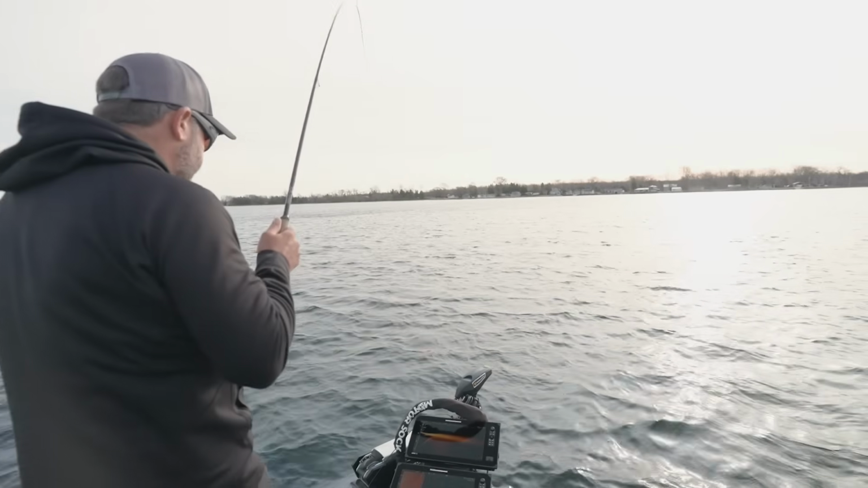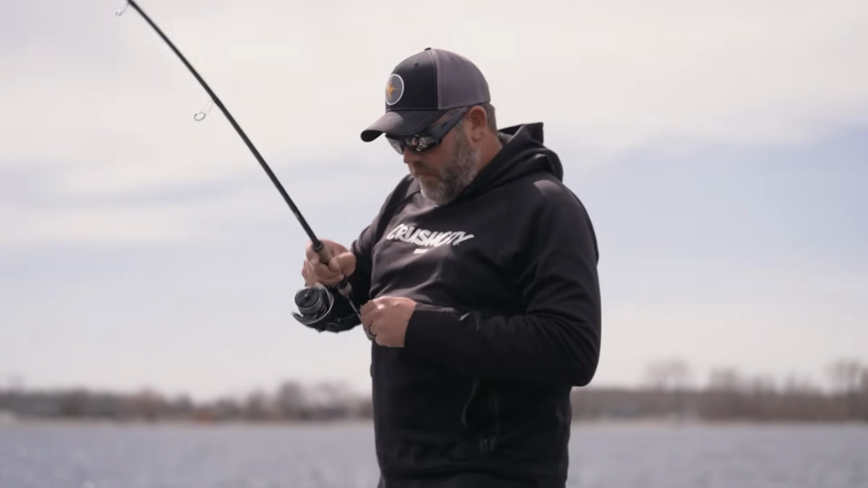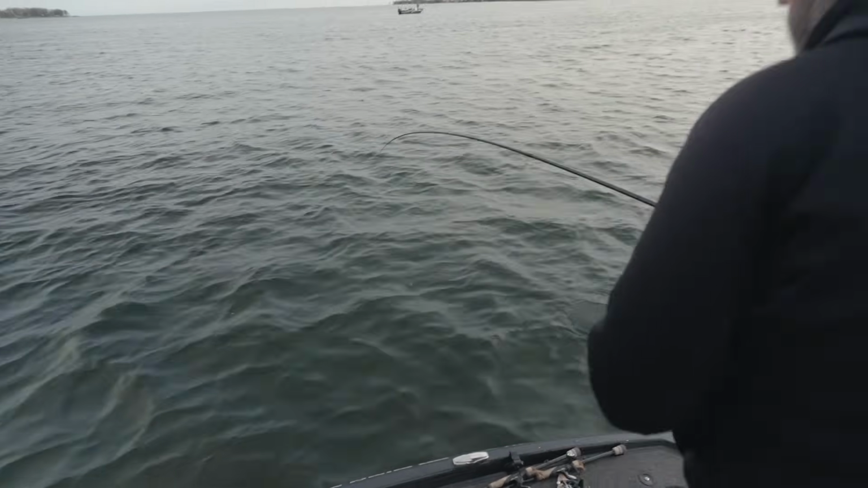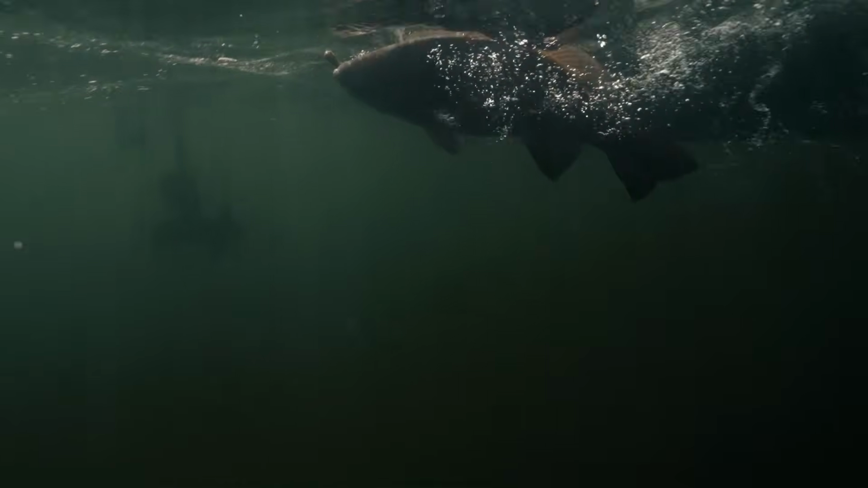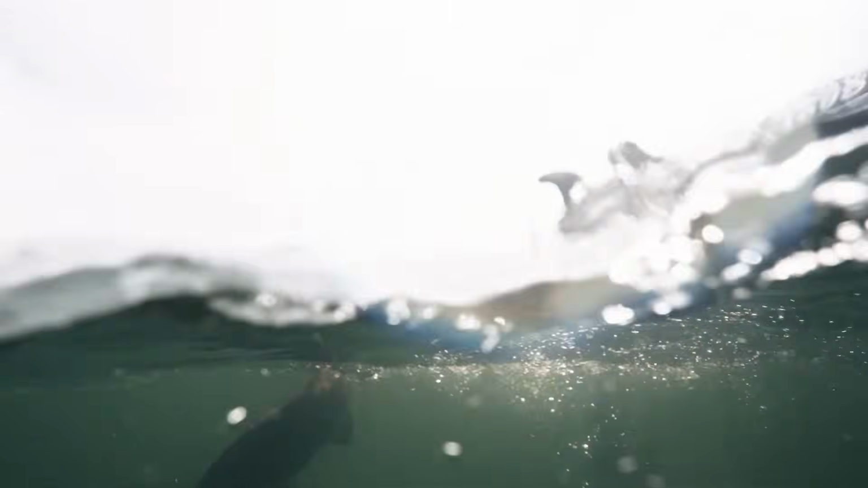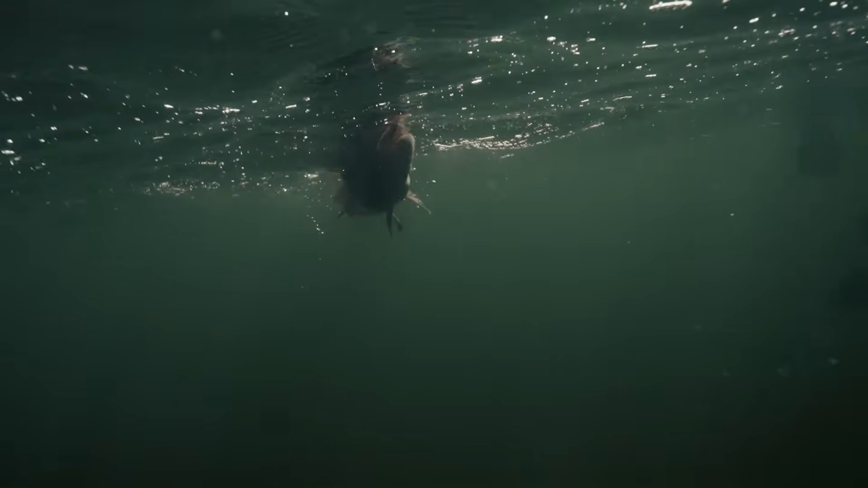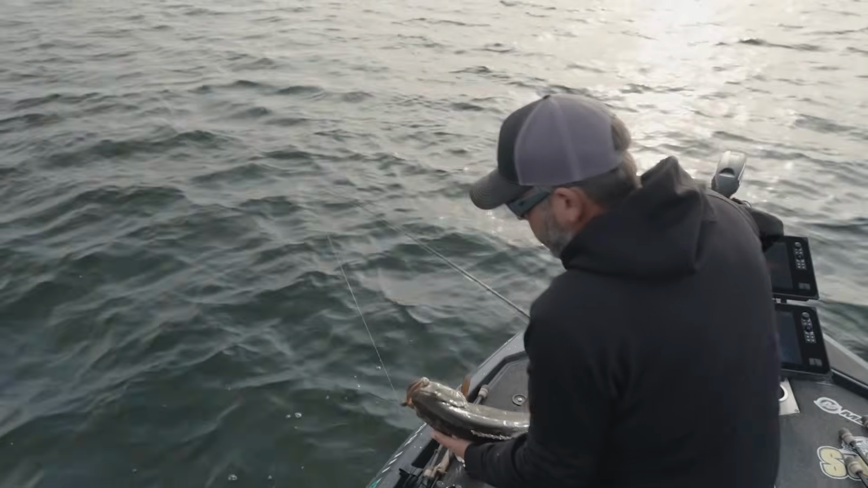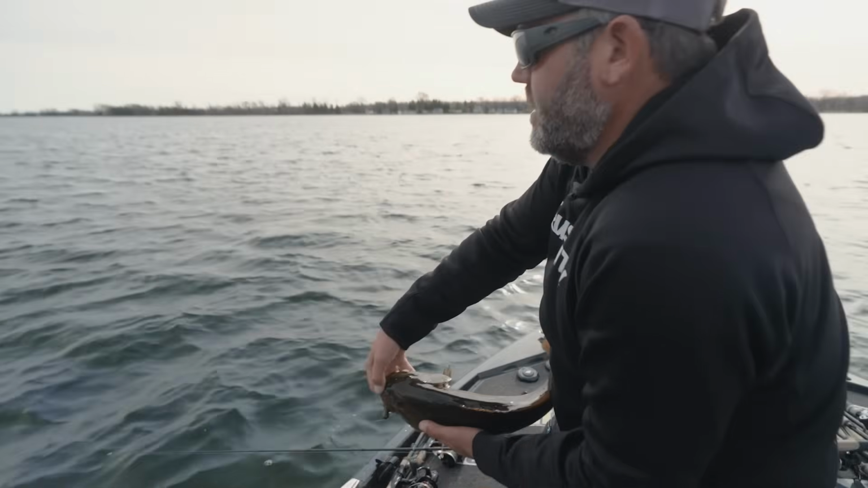That's a big one. And that right there is what Sturgeon Bay is all about. Start off the day with a 5. Beauty. See that?